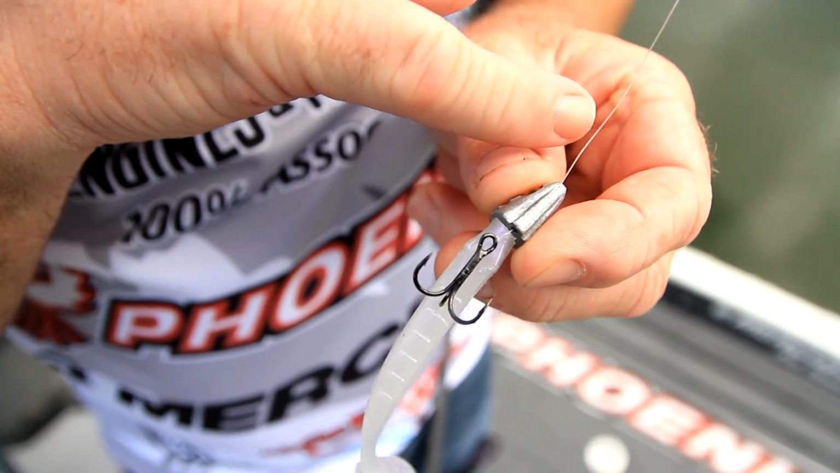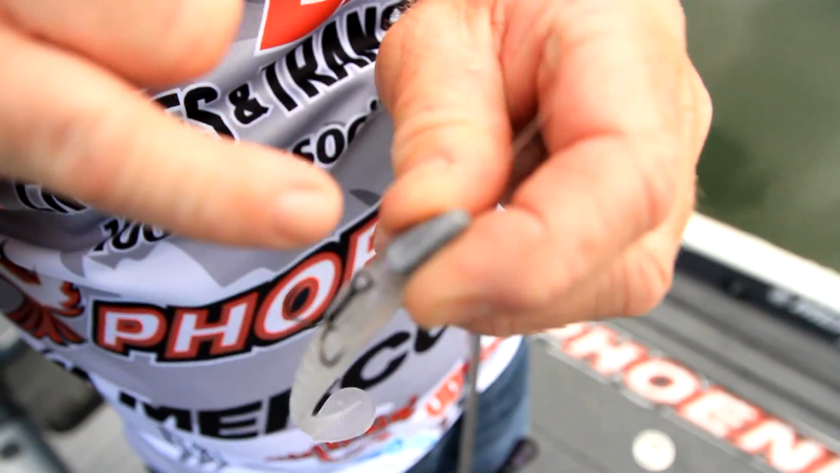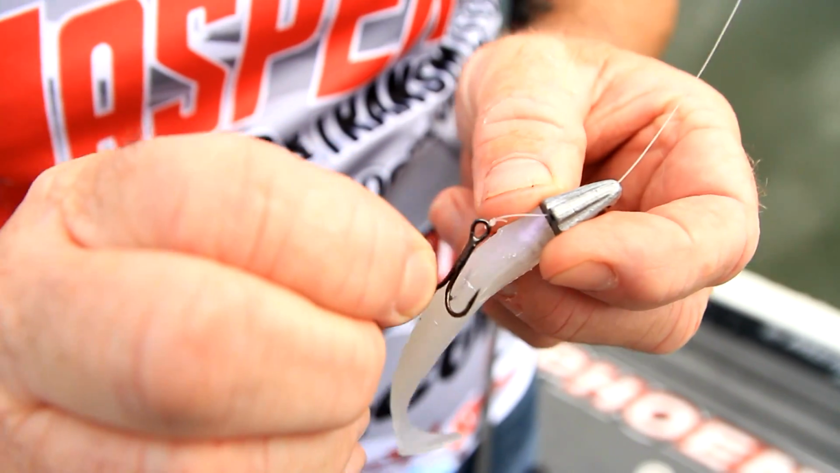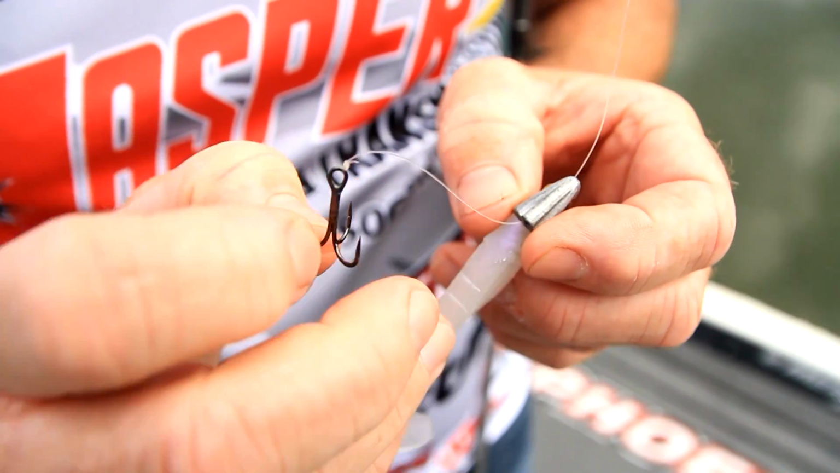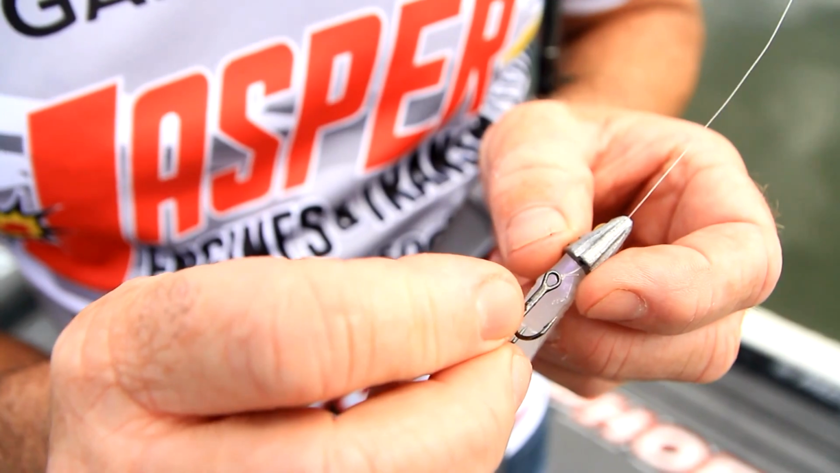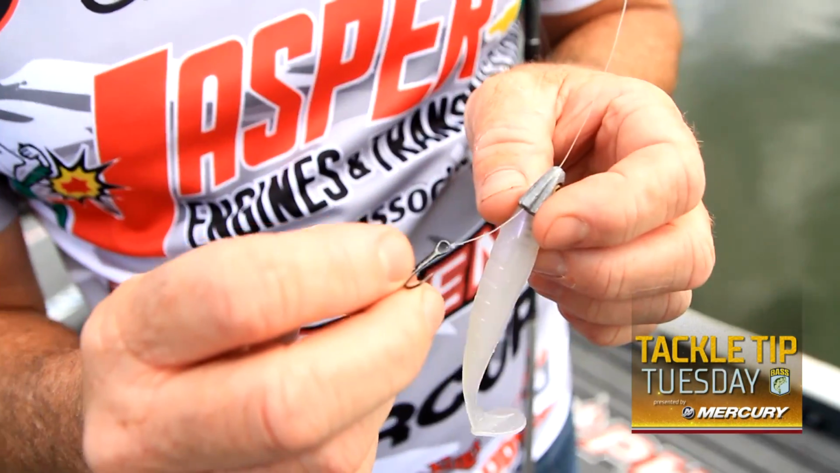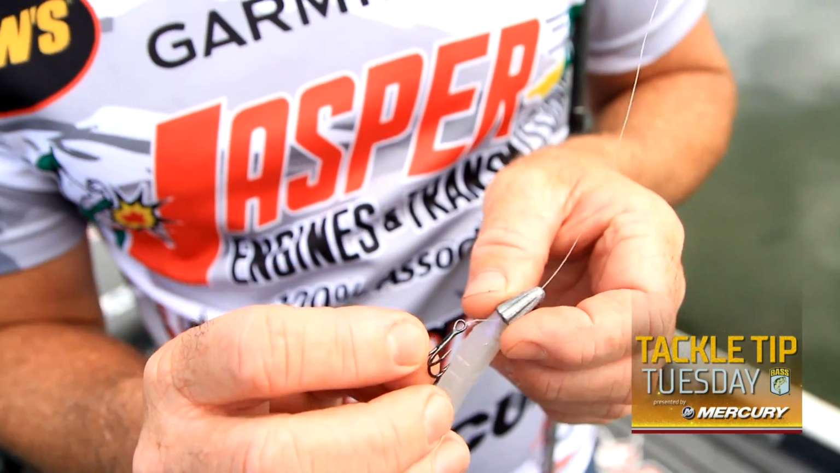As you can see, the line runs in the center, but then out the top. Now I attach a treble hook on it, and the neat thing is, one, it has a great hookup ratio, but whenever they bite it, it separates and they just can't throw it. Whereas most conventional swim baits keep that weight and hook connected and they stay.